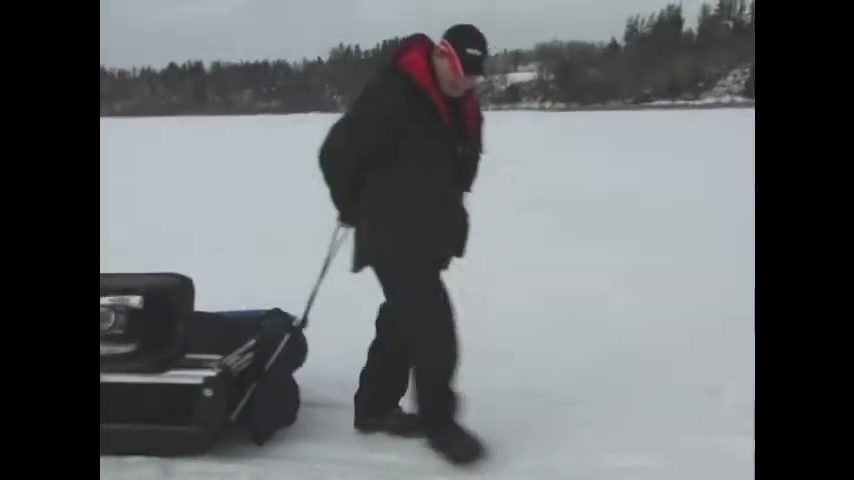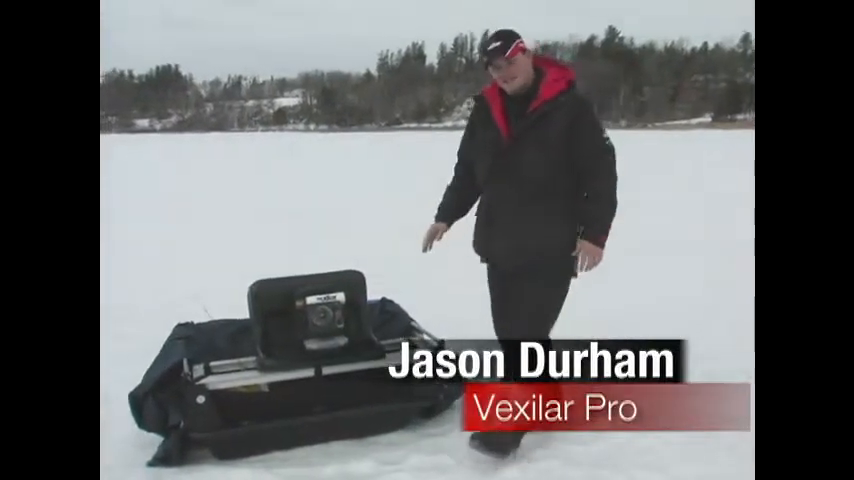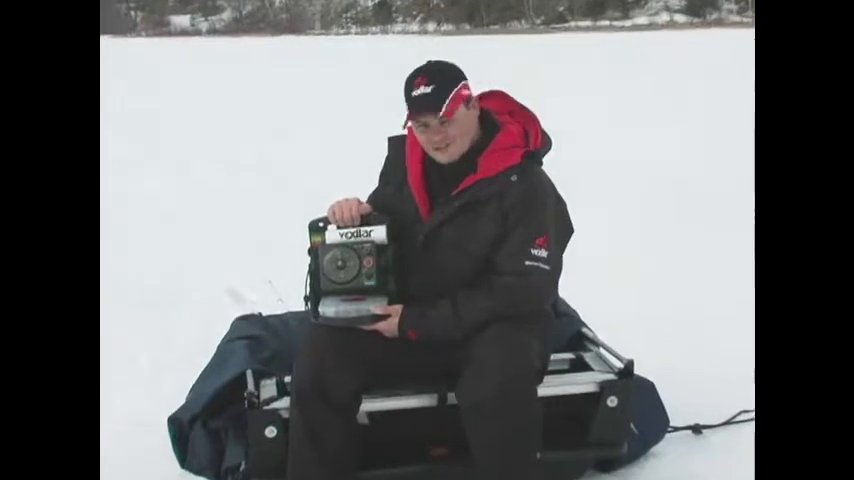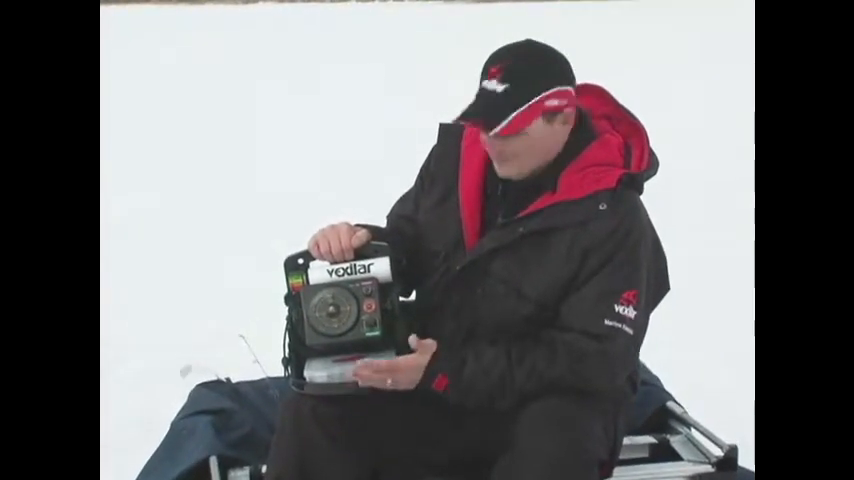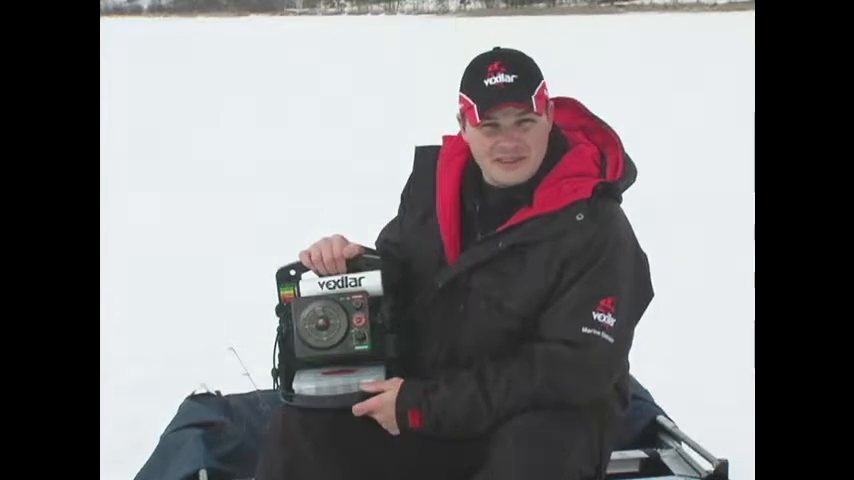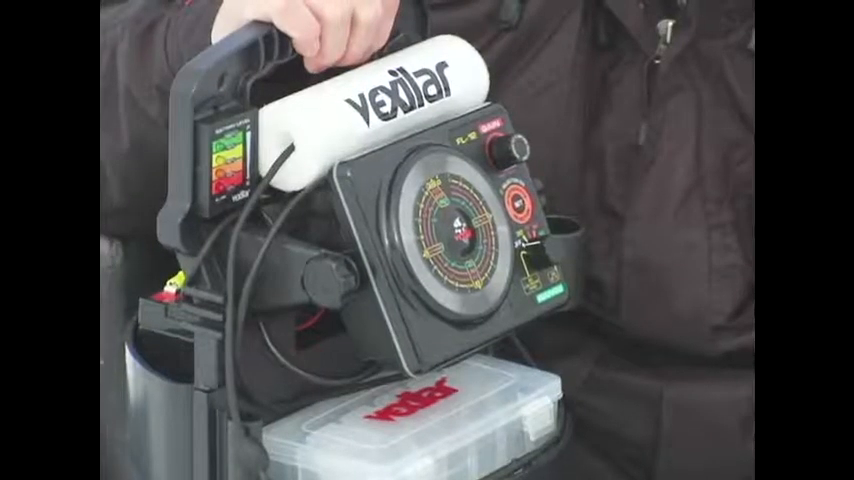There's that hole from yesterday. Hey folks, I'm excited to fish today because I've got the next generation of live action sonar technology, the FL12 from Vexilar. Now I know some people say that the concept of flasher sonar technology is old-fashioned, and although that concept has been around for many years, nothing has been able to display the live action display of a Vexilar.